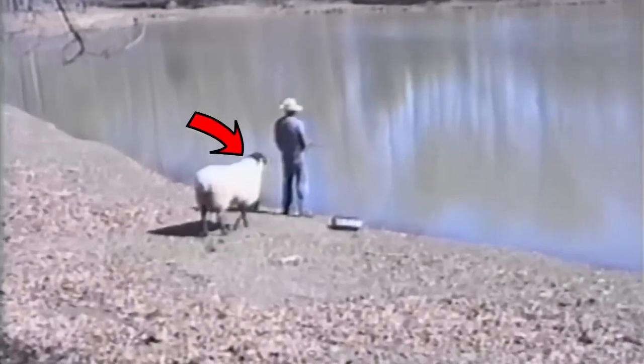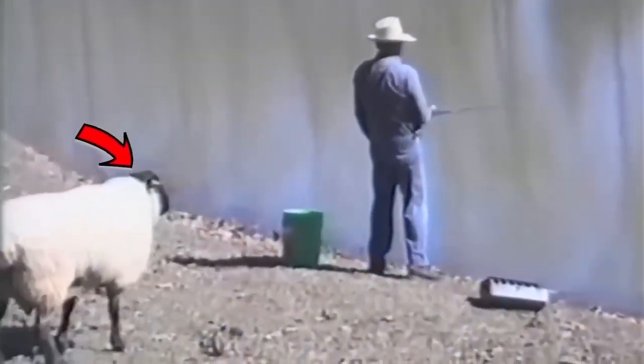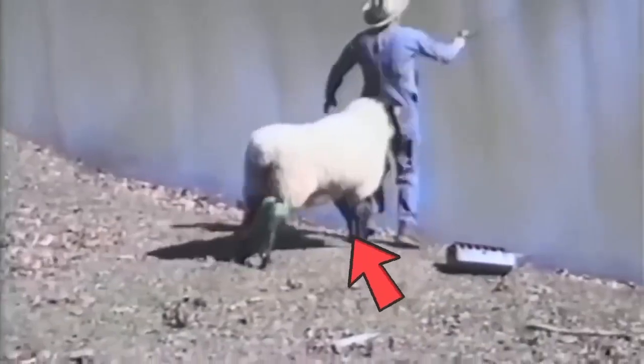Moral of the story, you never know what kind of trouble might be lurking behind you, even when you're just trying to enjoy a peaceful fishing trip.